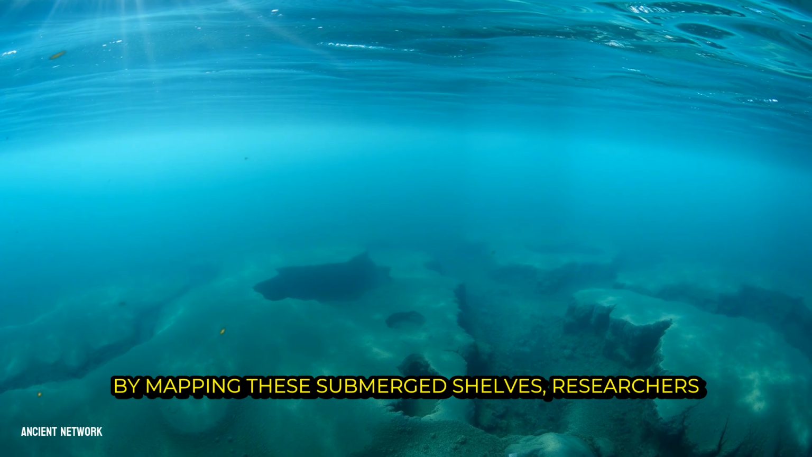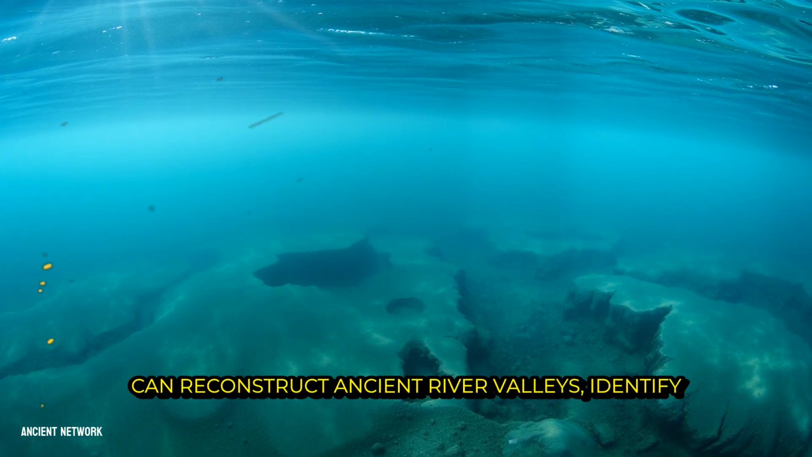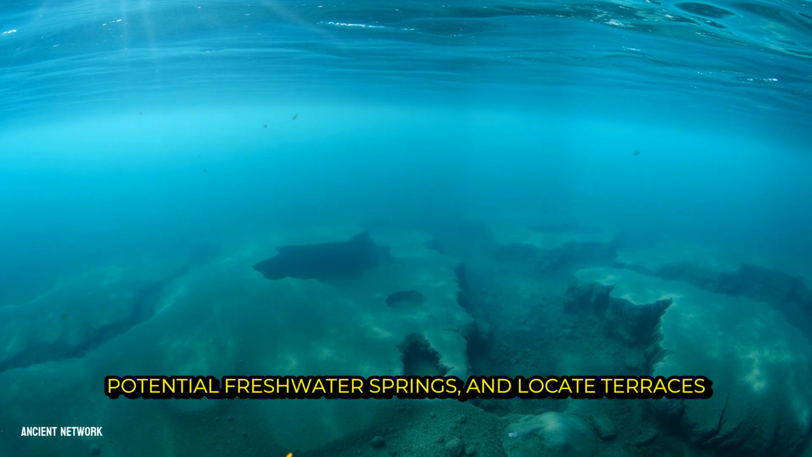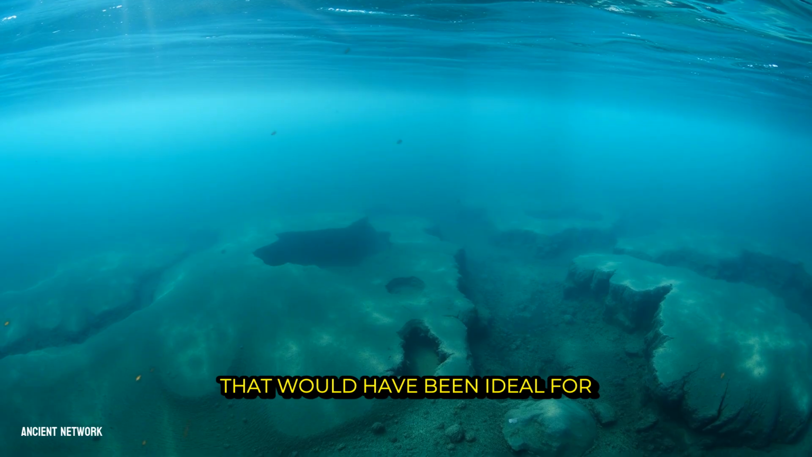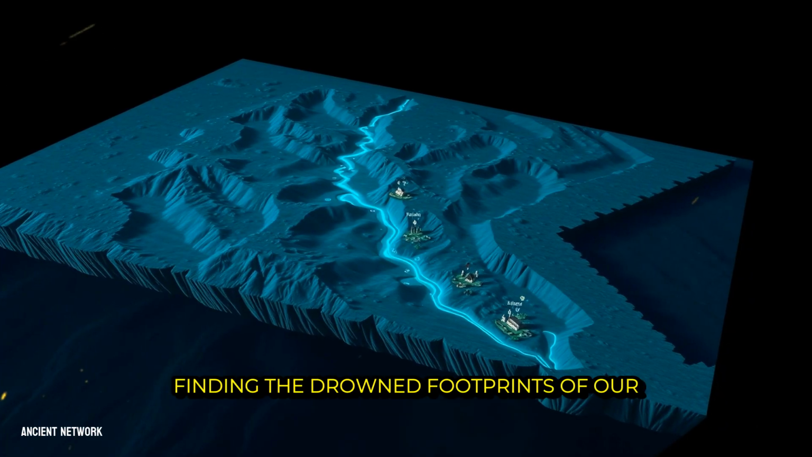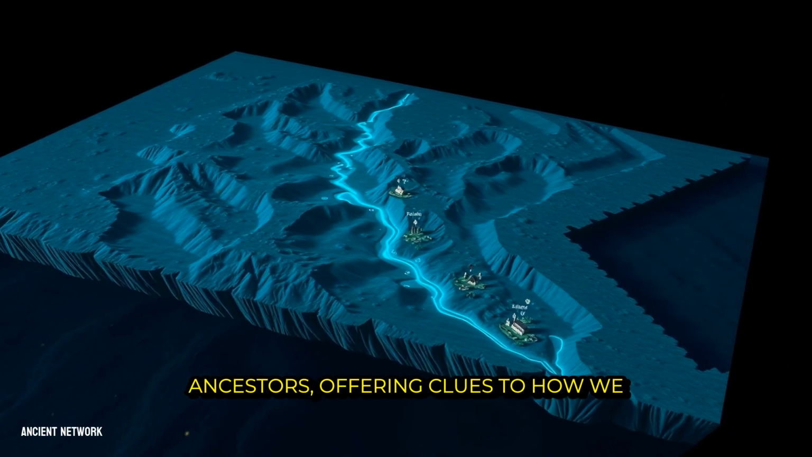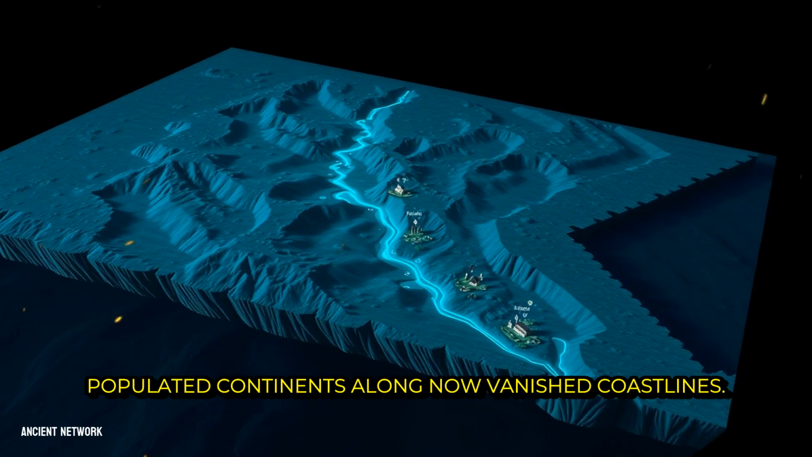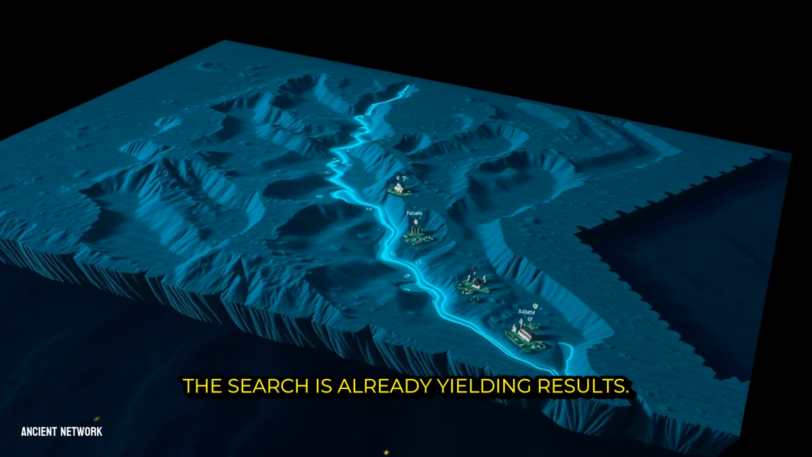By mapping these submerged shelves, researchers can reconstruct ancient river valleys, identify potential freshwater springs, and locate terraces that would have been ideal for camps or villages. It is the first step in finding the drowned footprints of our ancestors, offering clues to how we populated continents along now vanished coastlines. The search is already yielding results.